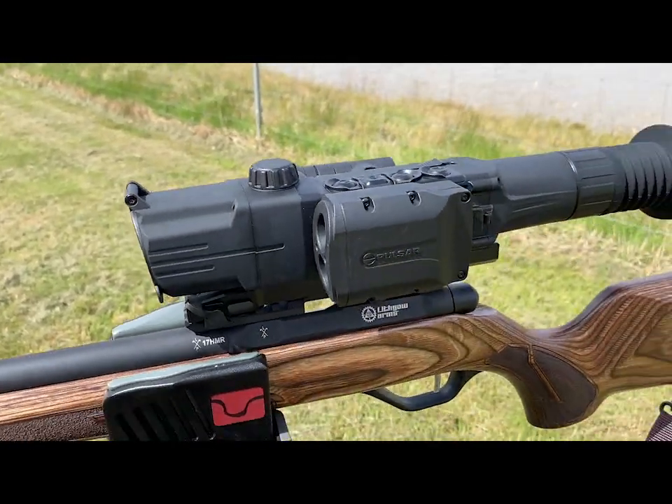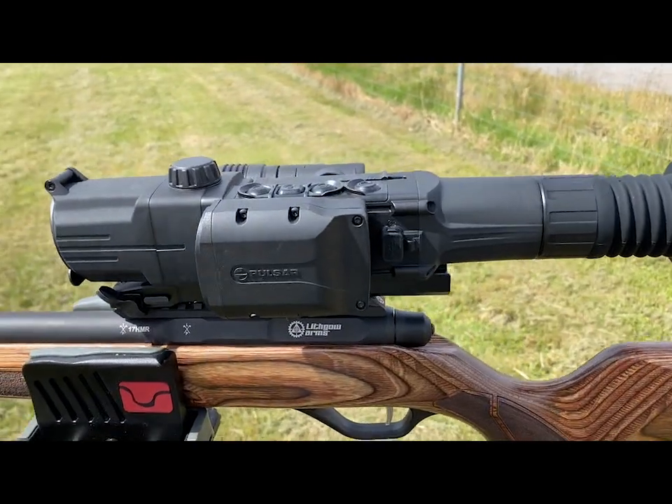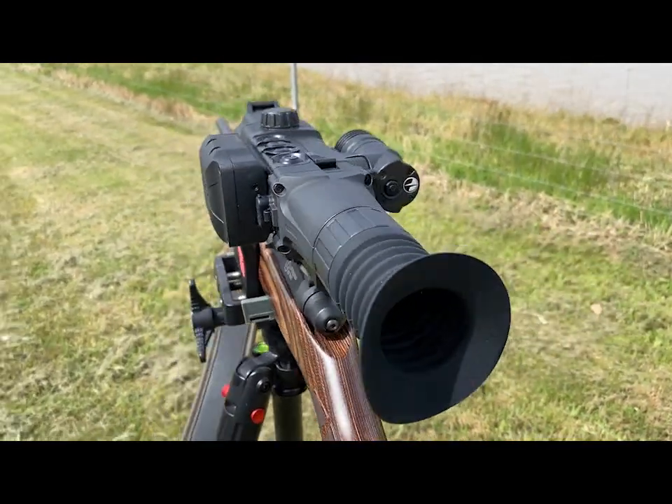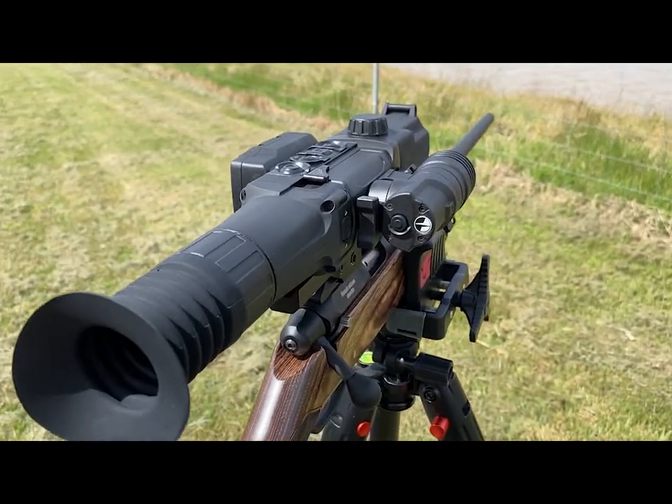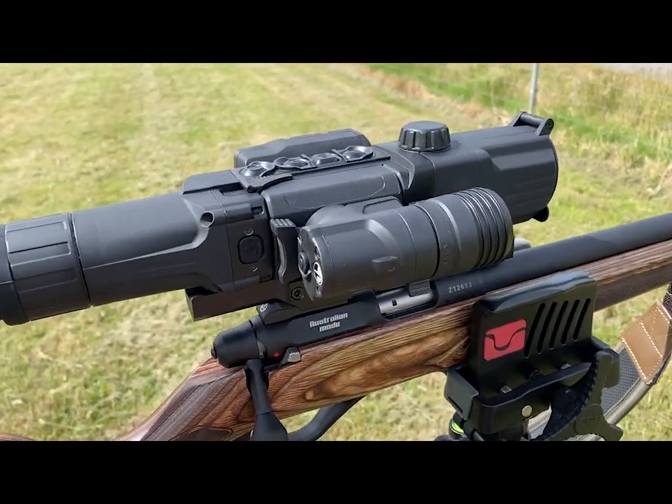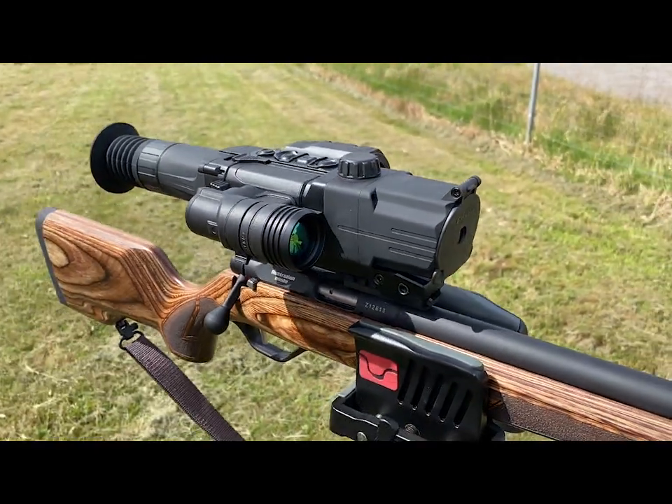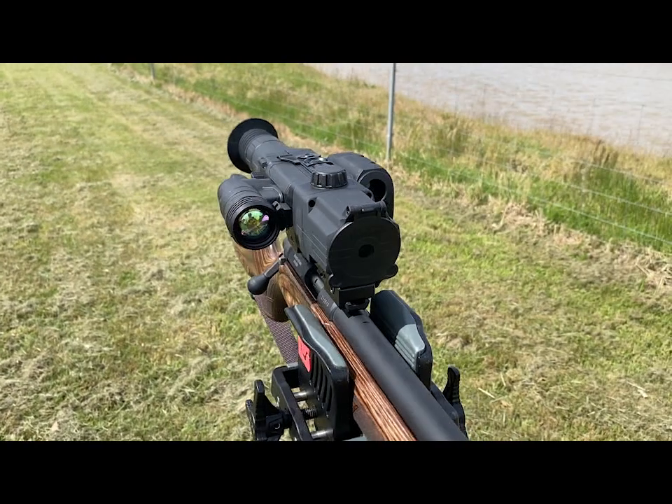Now this is Pulsar's Bentley of the IR world, so it doesn't come cheap, but if you want the best, then here it is. So the first thing to cover, which is obvious, is its size. If you're looking for a slimline, lightweight night vision scope, then best you look to the DIGIX range. They basically have the same internals, but if you want all the bells and whistles, then here they are.